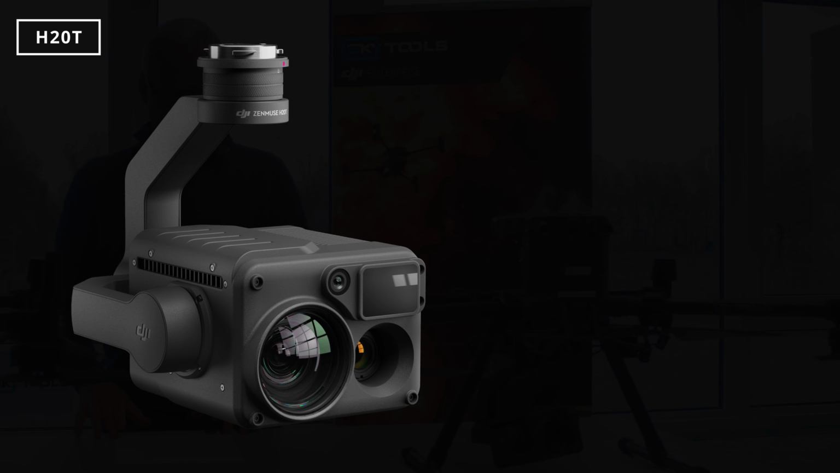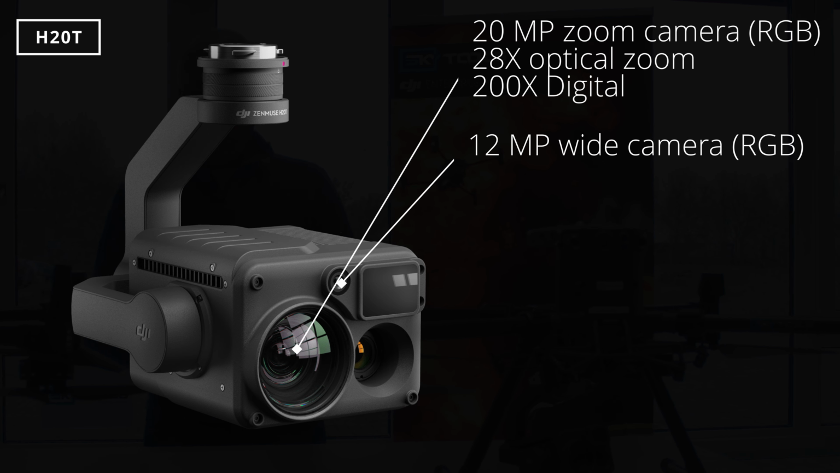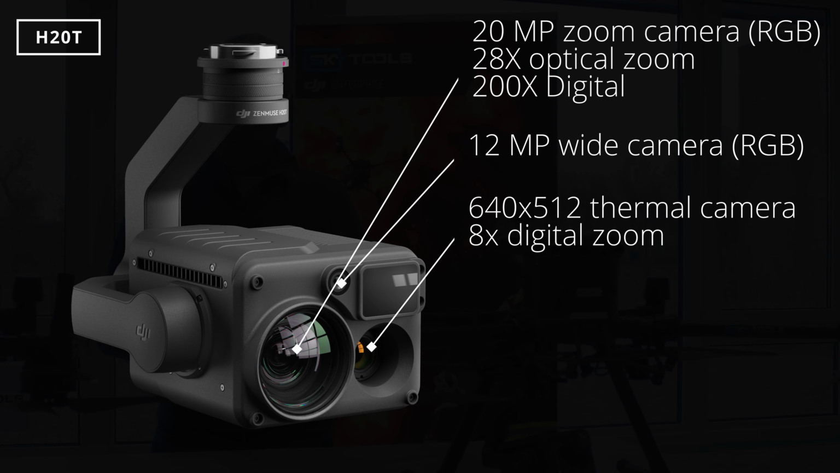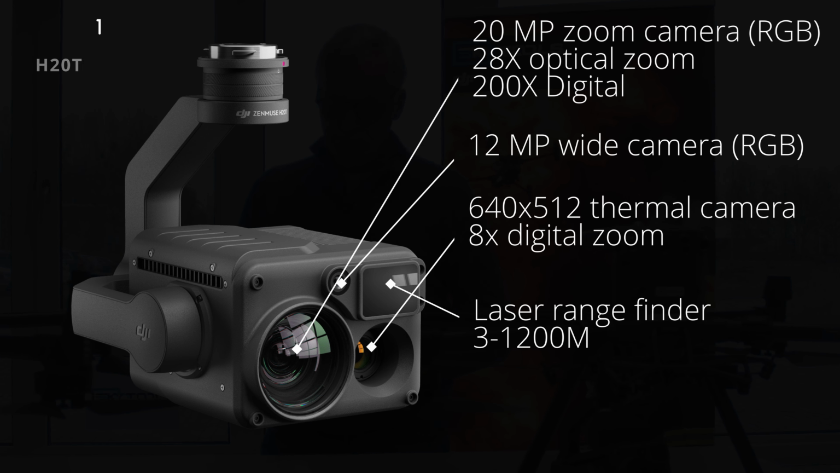The H20T has an RGB zoom camera of 20 megapixels, and this zoom camera can zoom up to 28 times using optical zoom. If this is not enough, you can zoom digitally up to even 200 times. Besides the RGB zoom camera, there's also a 12 megapixel wide camera to easily overview a situation. The H20T is also equipped with a thermal camera, and this thermal camera is 640 by 512 pixels, and that makes it possible to zoom digitally up to 8 times. There's also a rangefinder, and this measures distances up to 1200 meters.